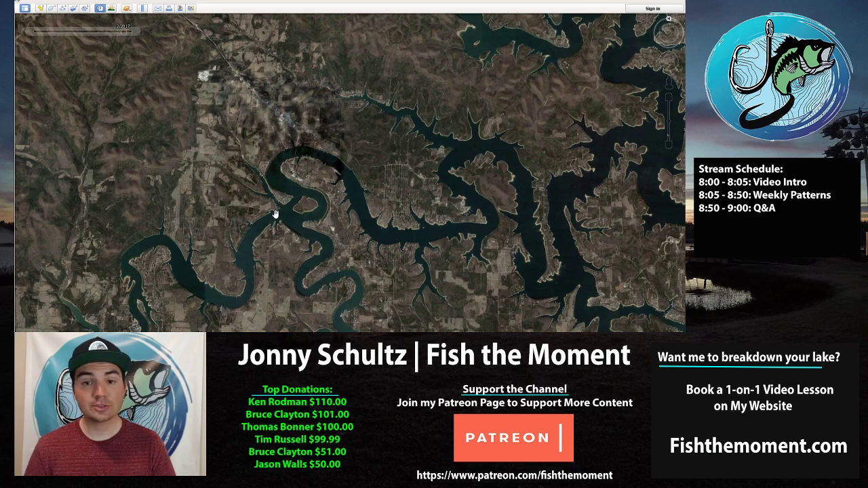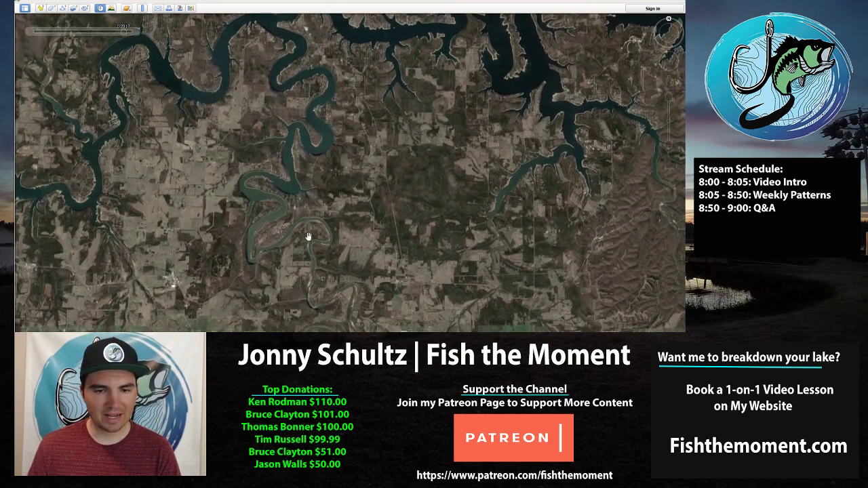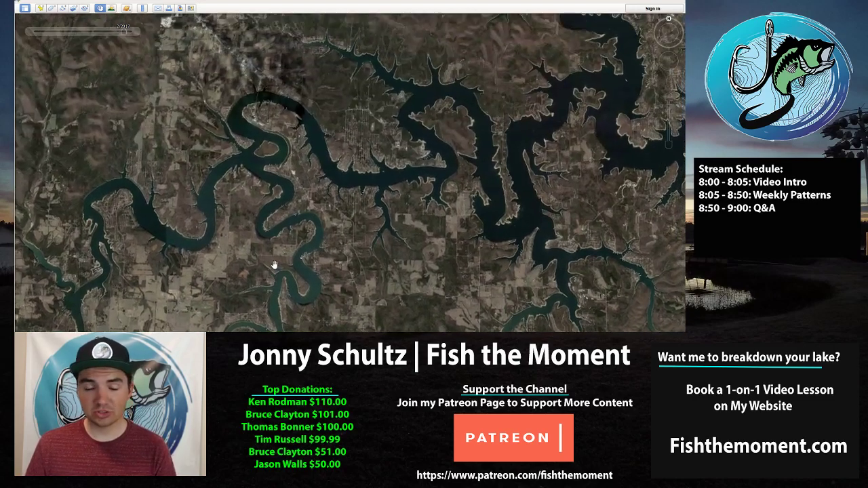And so I have some graph images of fish I've been catching offshore, both further out towards the main lake in the super clear water, and then some fish that are way back here in the back of the creek. The thing that's really interesting is that as you move back in these creeks and you move out to the main lake, the fish will set up in different depth ranges. The thermocline is different, and what I'm fishing for as far as species and what I'm fishing with as far as baits are all completely different.